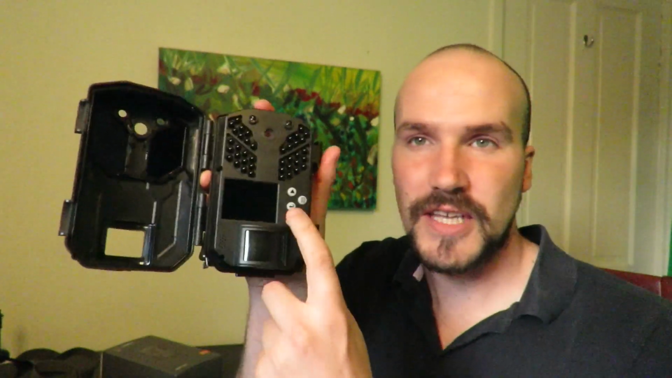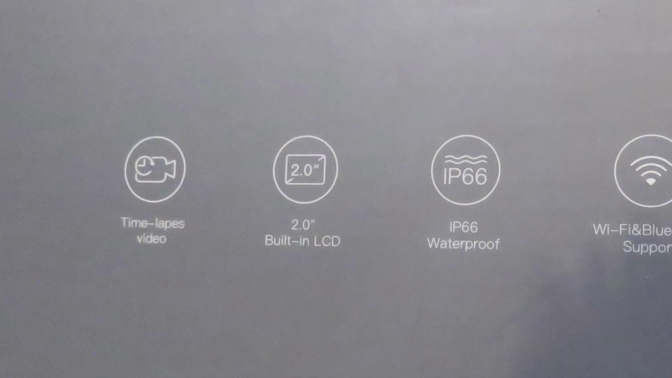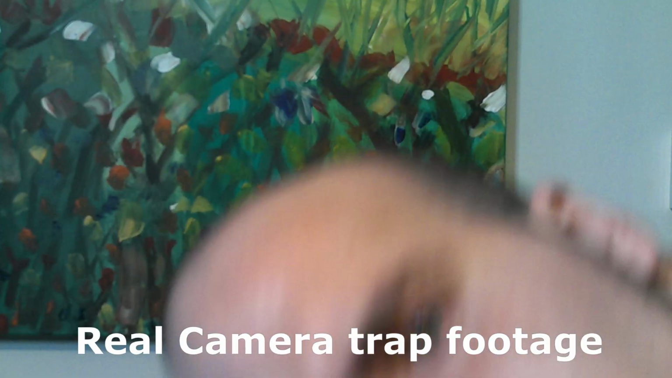Now, a second thing, if you take a look here, when this camera is attached to a post or a tree or anything else, it's great because you can open it up and there, just here at the front, there is a screen. So this is a 2-inch screen and it does show you what the camera can see. That's a good and a bad thing because the camera's here and when you've got it tied to a post or whatever, the only thing you actually can see in this screen when you're looking at it is your own face.